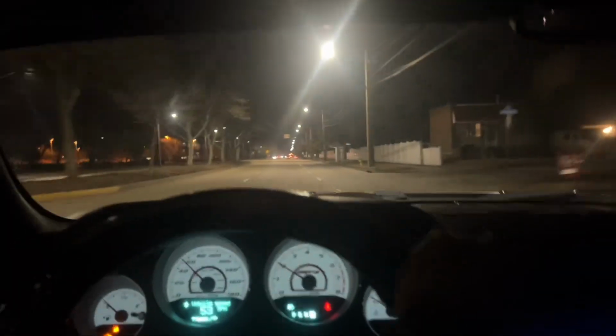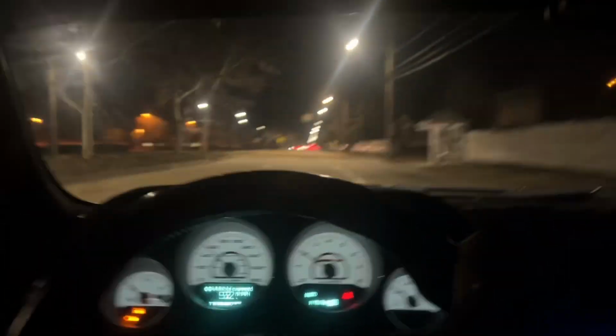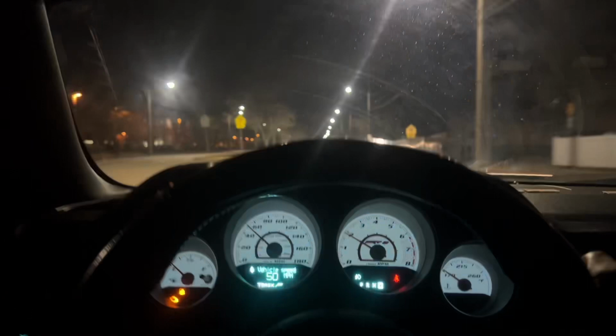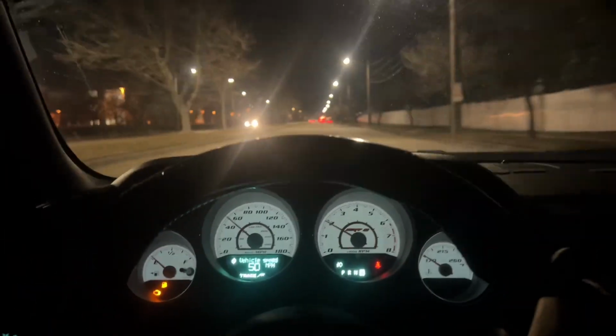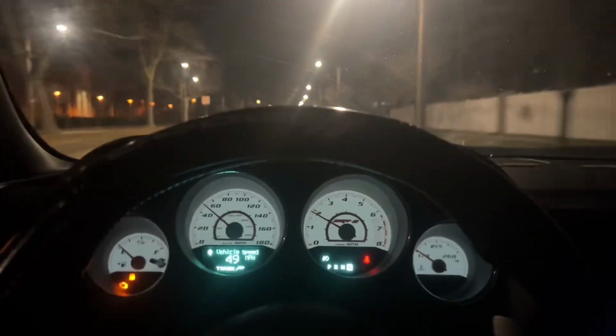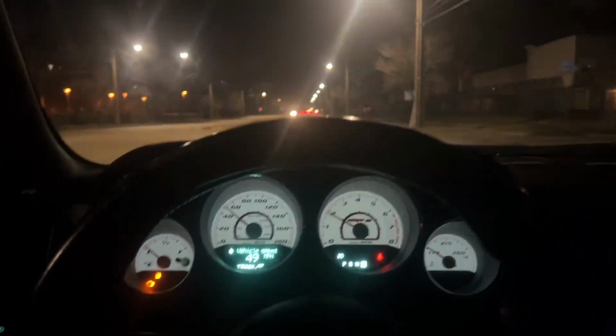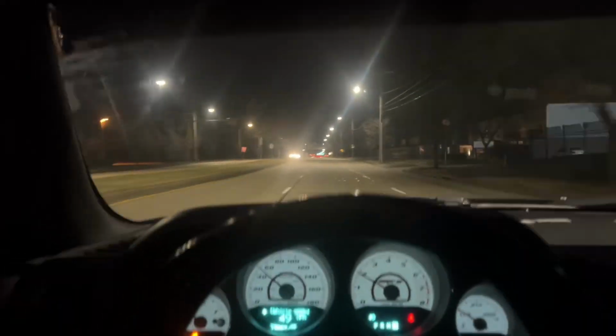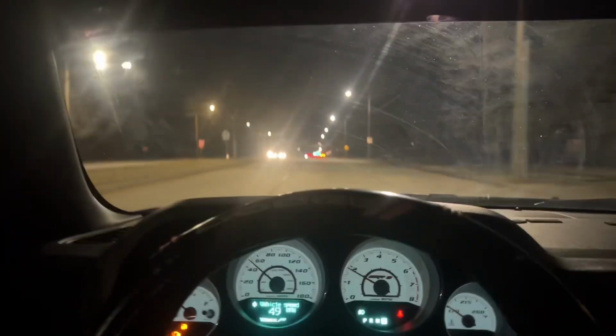Y'all don't know, all the Mopar dudes, all you gotta do is hold the up gear and it's gonna go back to automatic mode. I ain't seen nobody really tell nobody that, but yeah, if you in manual mode, all you gotta do is hold the up gear on the right side of the steering wheel and that thing gonna switch right back to automatic.